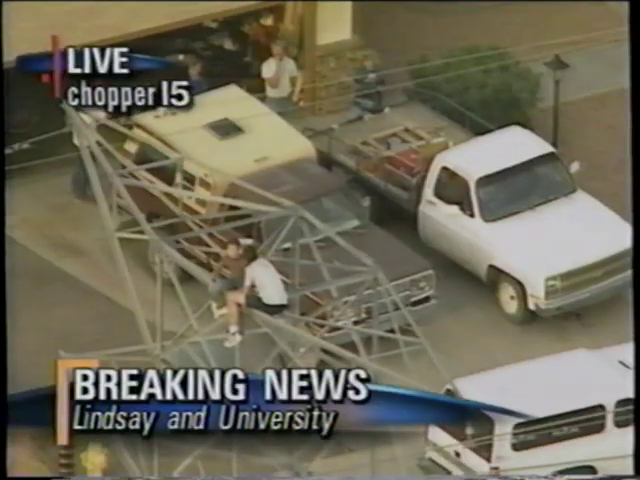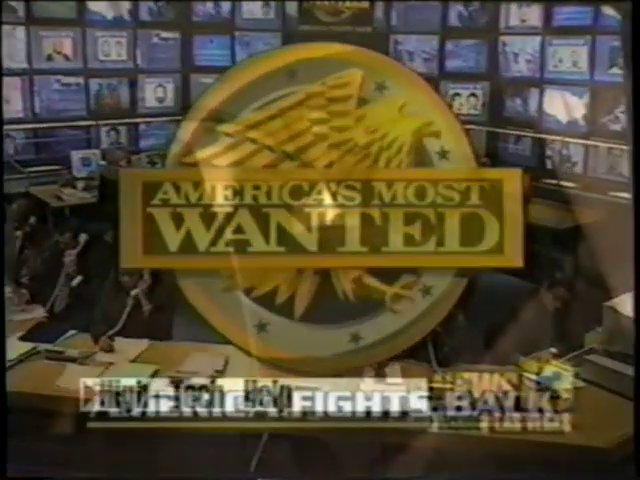FLIR Ultramedia cameras are used both day and night by television crews capturing breaking news. Tonight, our heat-seeking cameras search out the secrets of the night. Because tonight, America's Most Wanted is where our technology is the news.